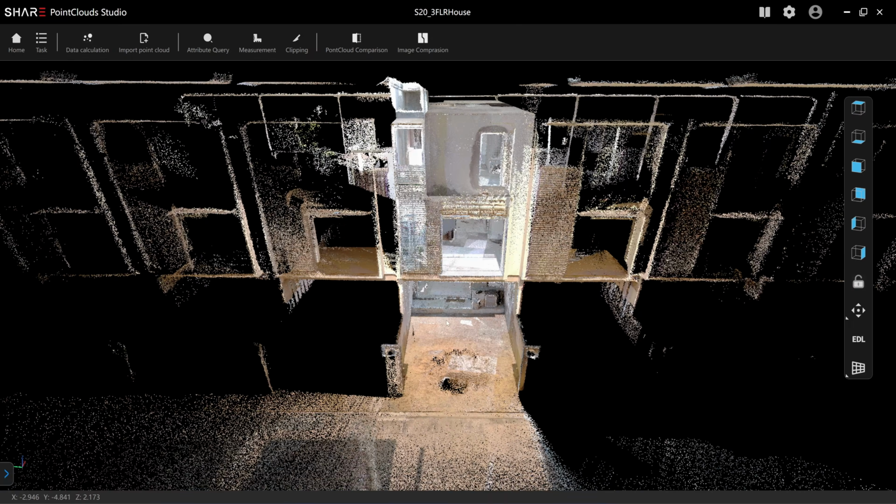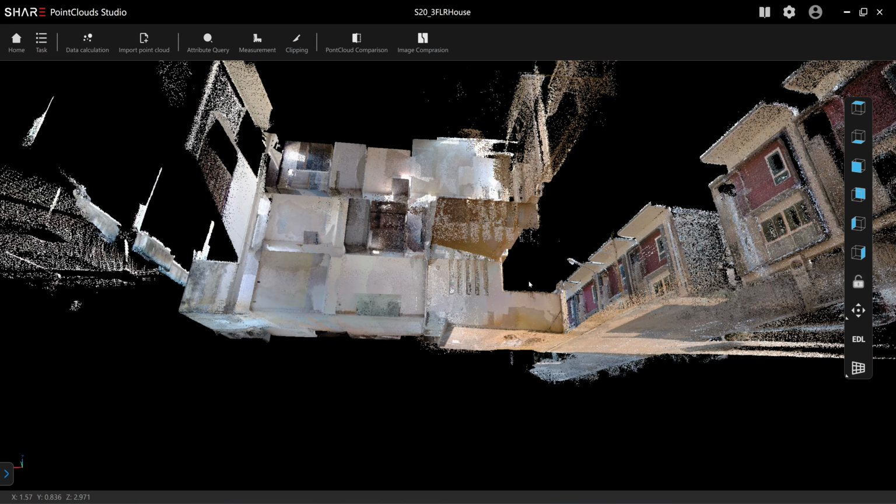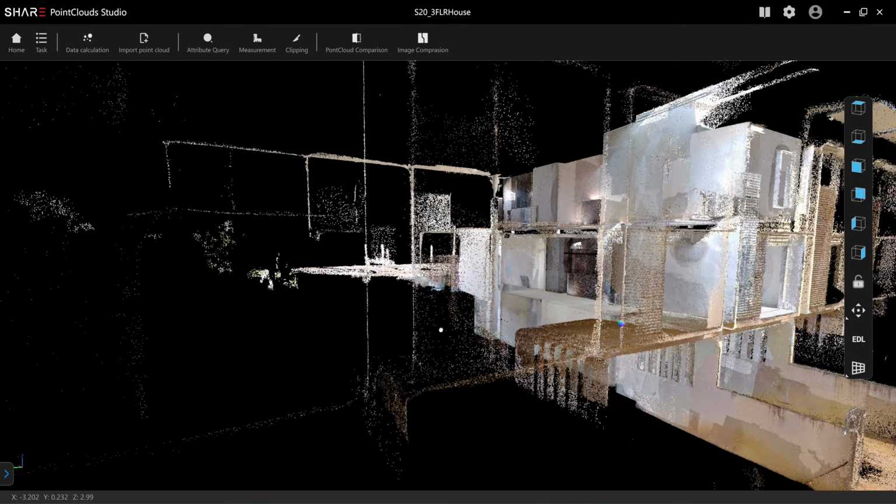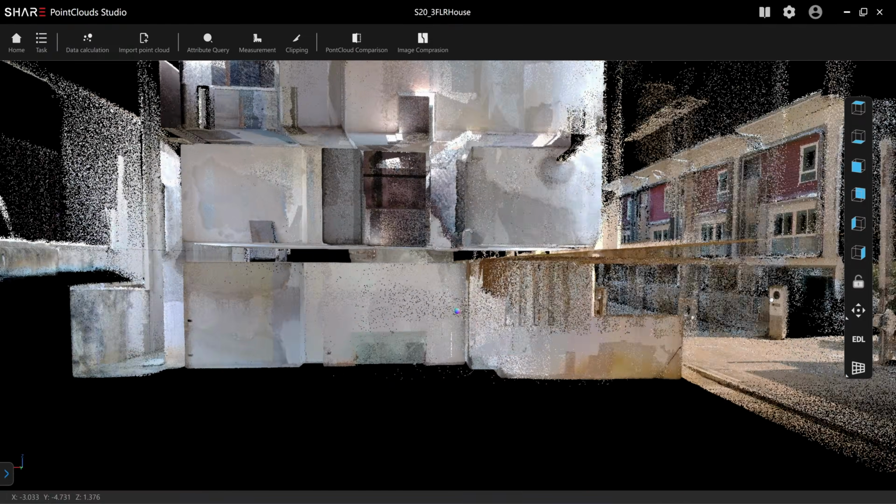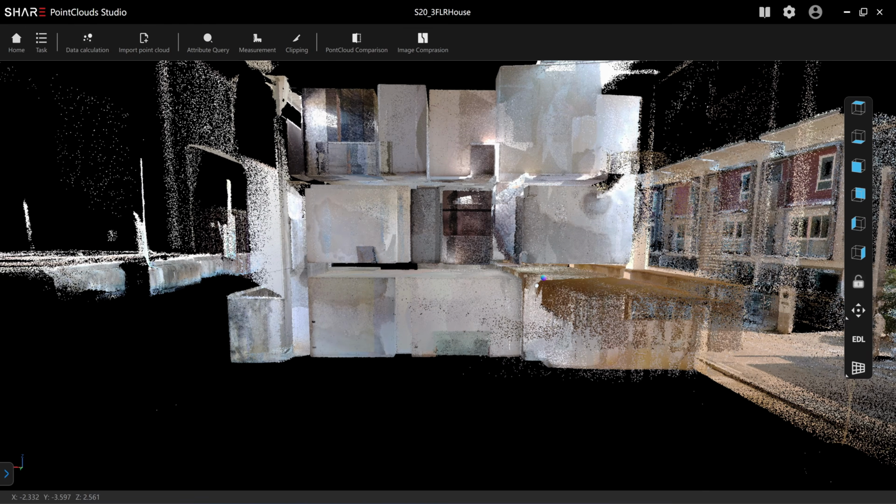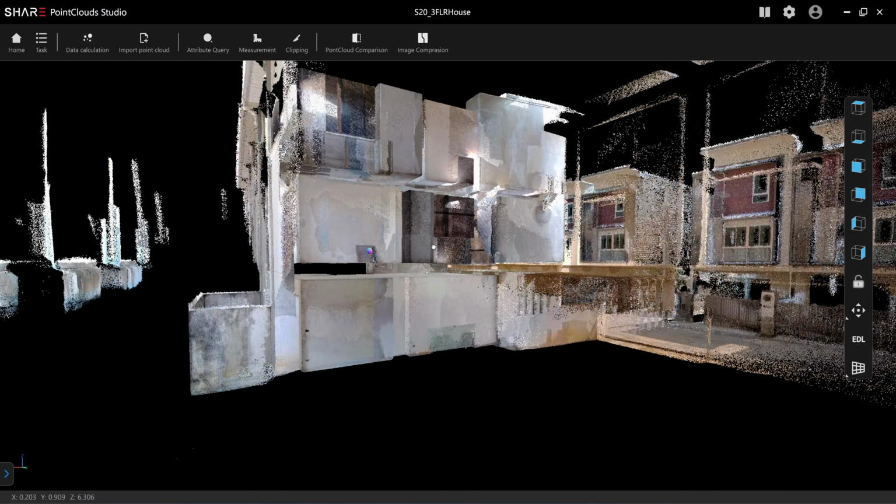In my review, I found that the Share S20 and the C1 are the only two LiDAR scanners capable of scanning this 3-story house in a single pass without drift. If your SLAM LiDAR can't achieve that, you will need to scan floor by floor or even room by room and then align the data, which adds a lot of extra work.